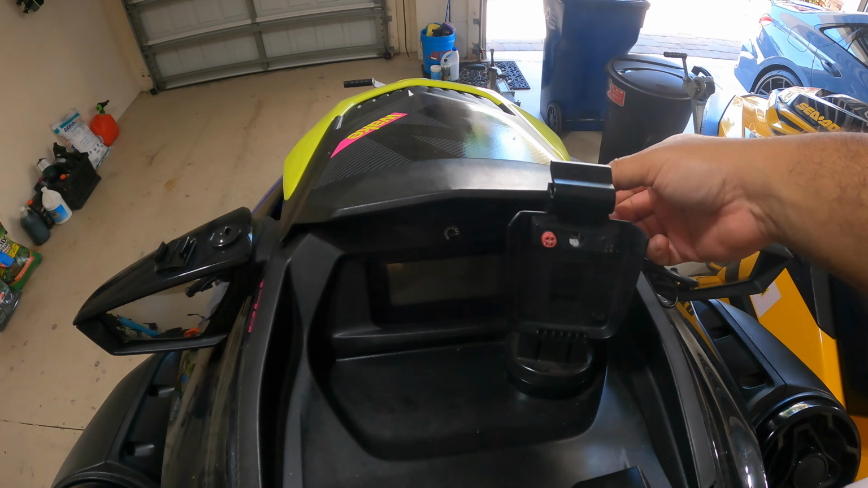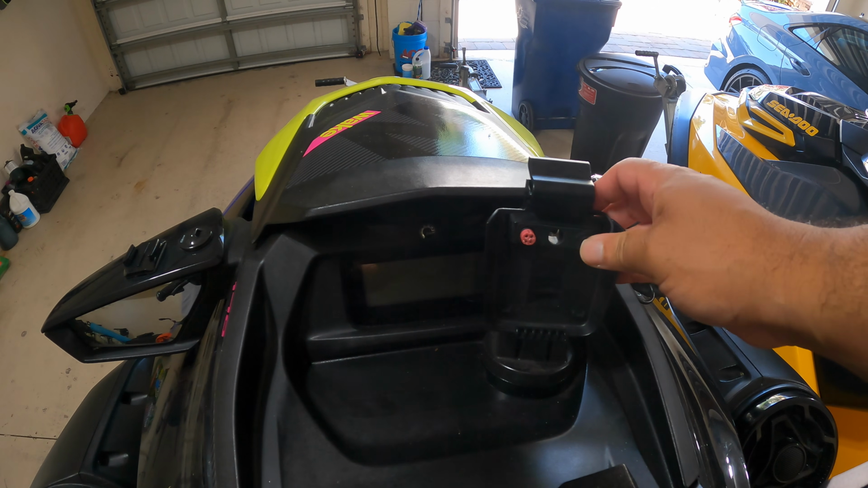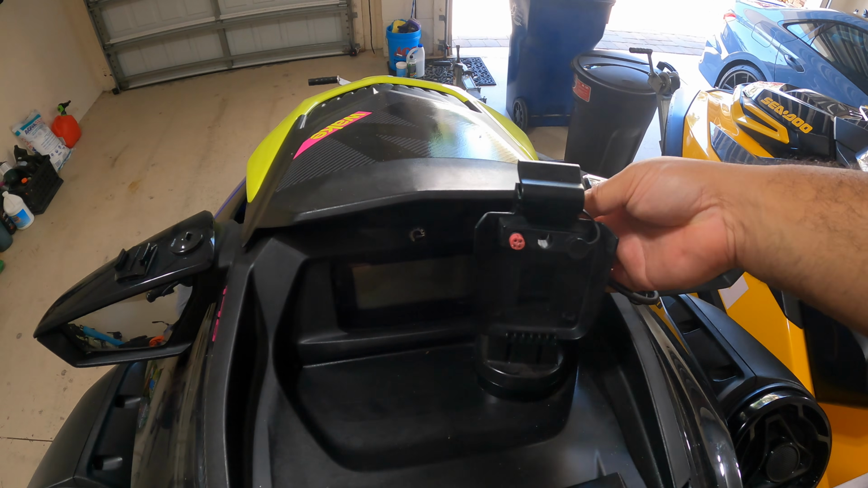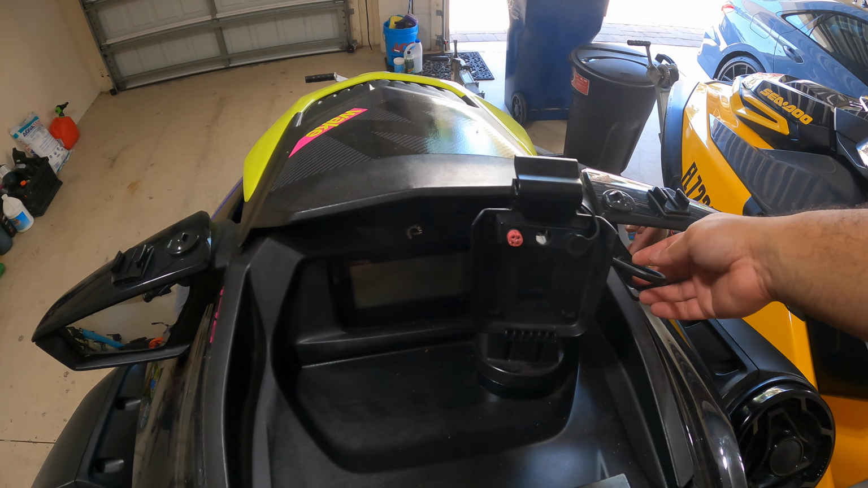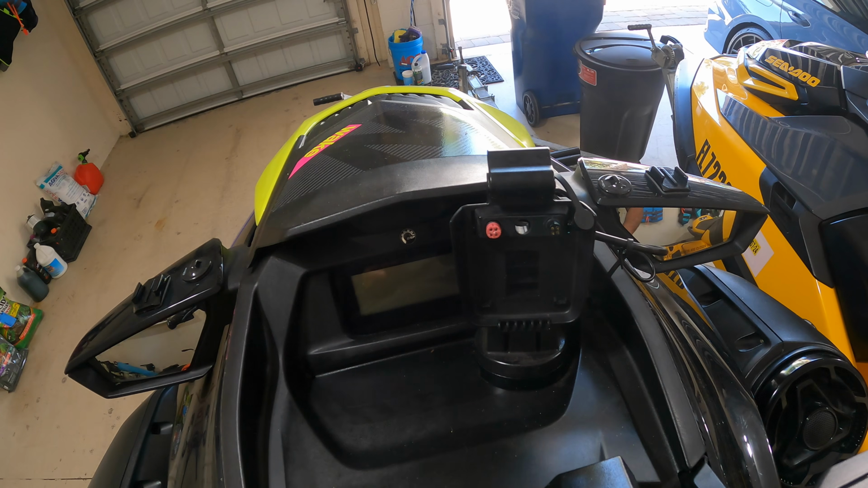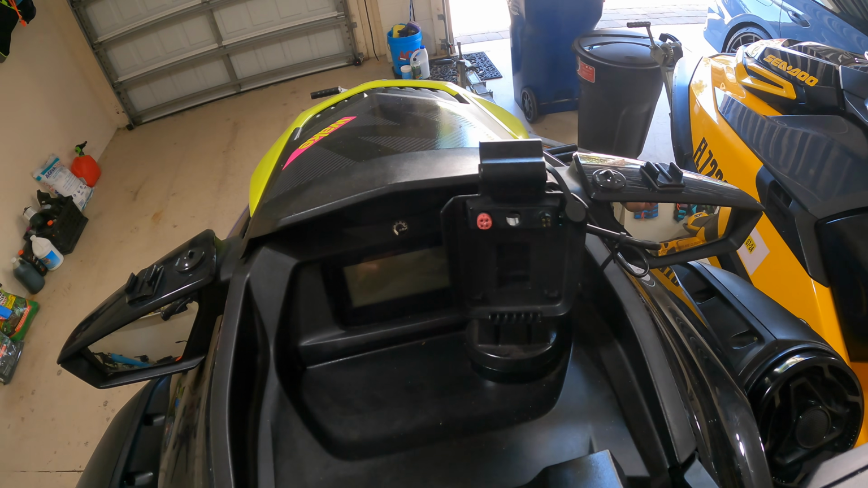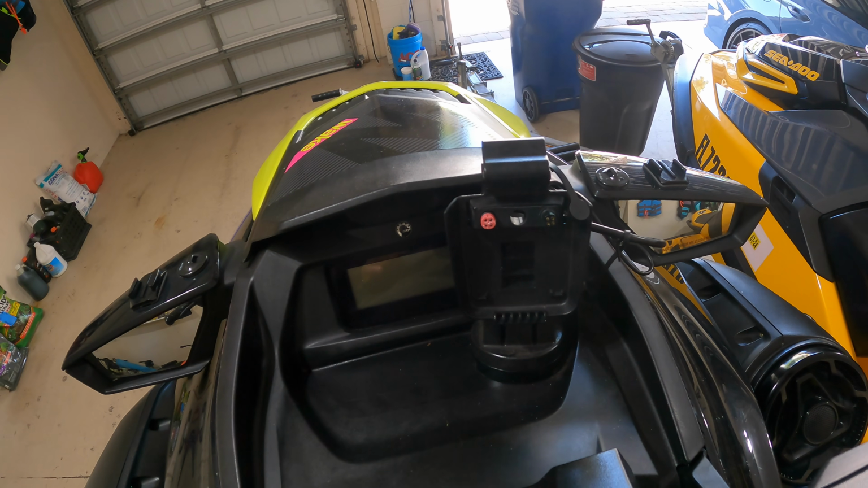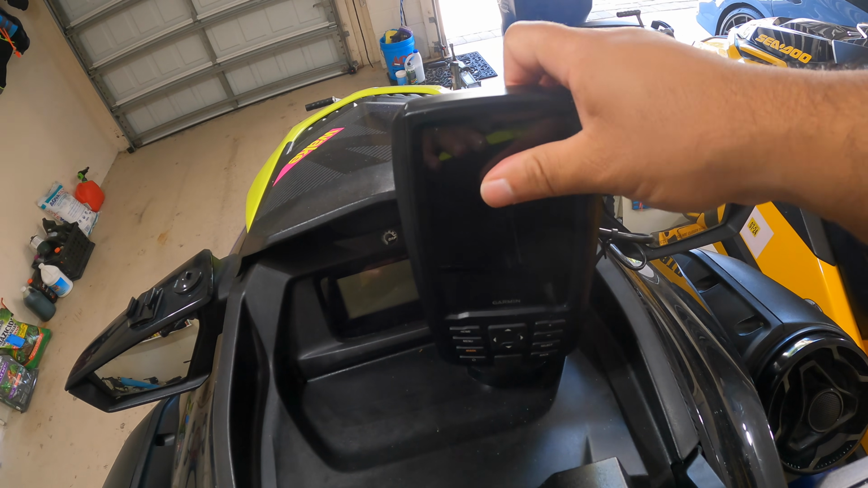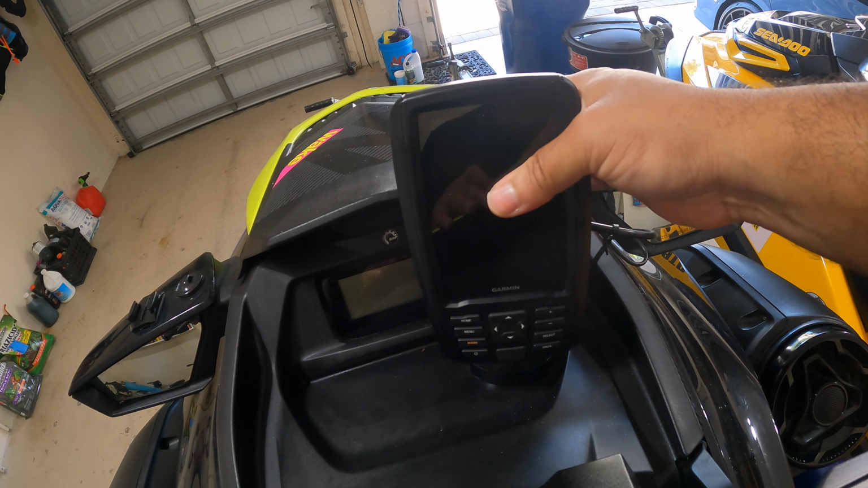Also, super important when you're not running the unit. One of the things that you want to make sure you do also is make sure that you are covering these connectors or these plugs here so that you don't get any water intrusion, etc. on there. But when we do transport, we typically do transport without the Garmin mounted. And then when we get to our destination, that's typically when we will go ahead and we will clip this in. And it's super easy, as you can see.